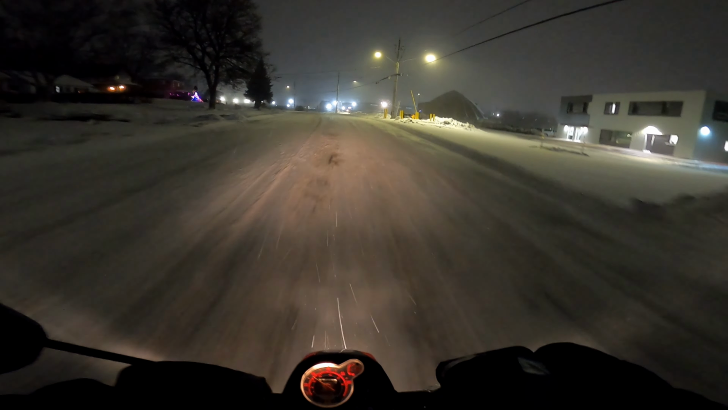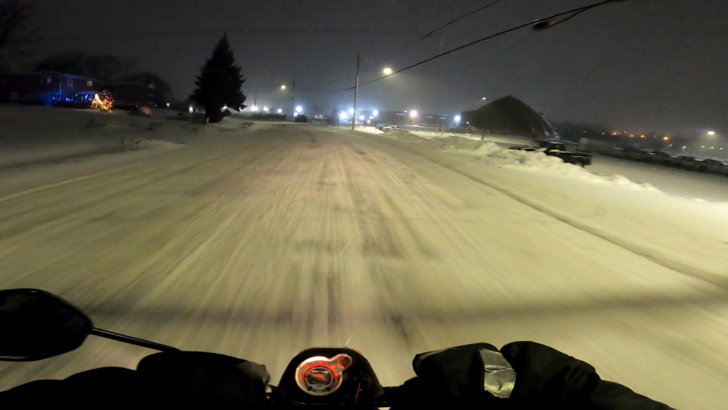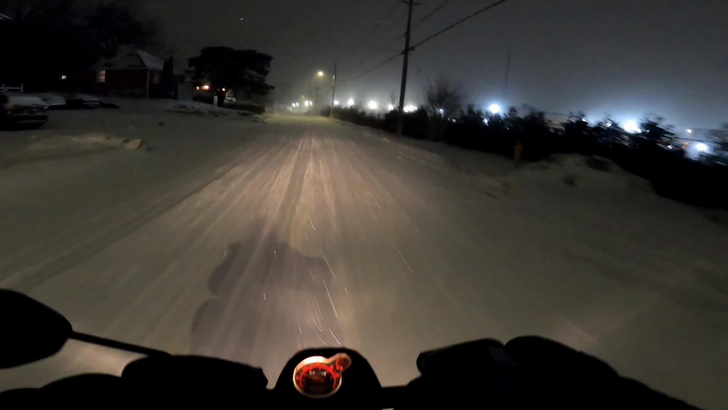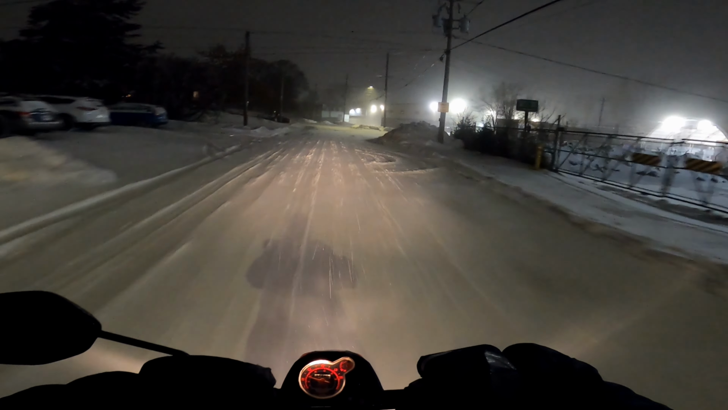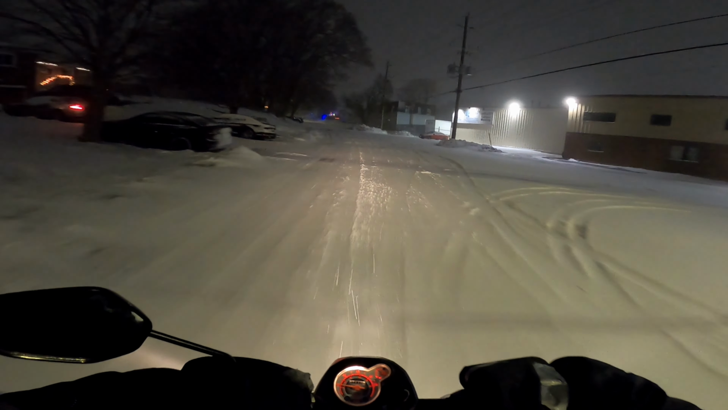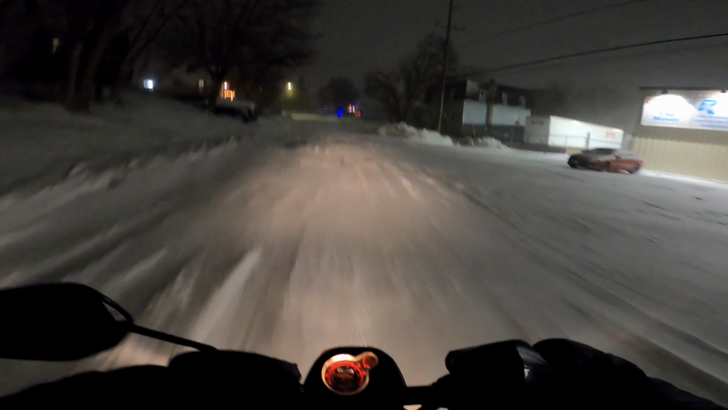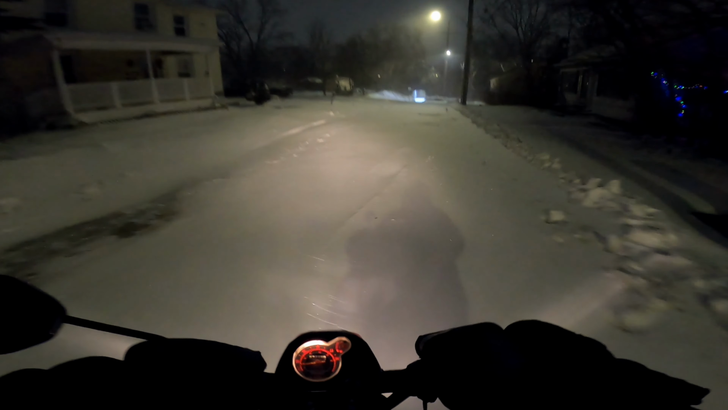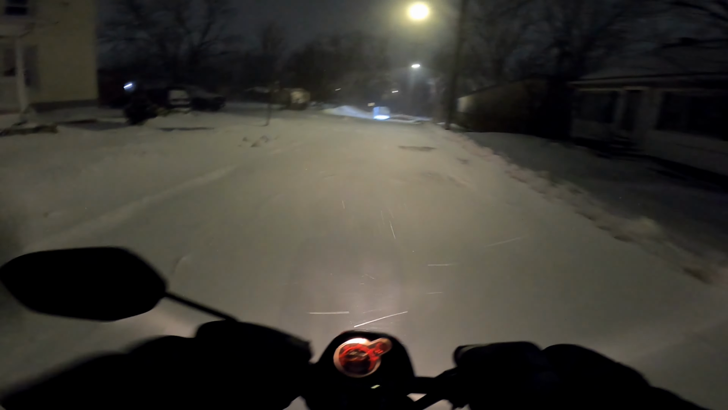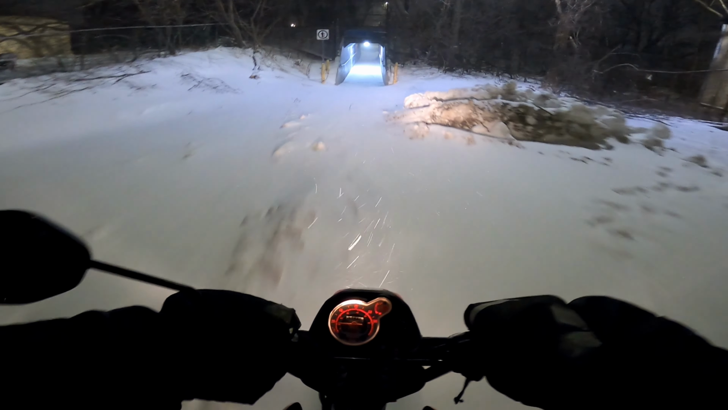Whoa! That is slick. That's like ice. Oh, this is one of the worst roads to be riding in the snow because of the slope. That wind is freaking brutal. We're supposed to get some crazy snow the next couple days. Some crazy weather. Today is like Christmas Eve. Whoa, that's some deep snow. Oh, snow drifts. The little Navi that can.